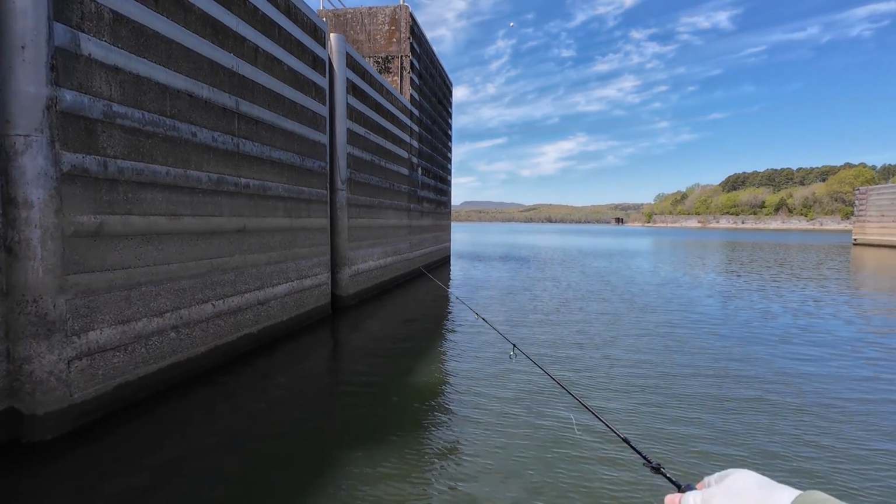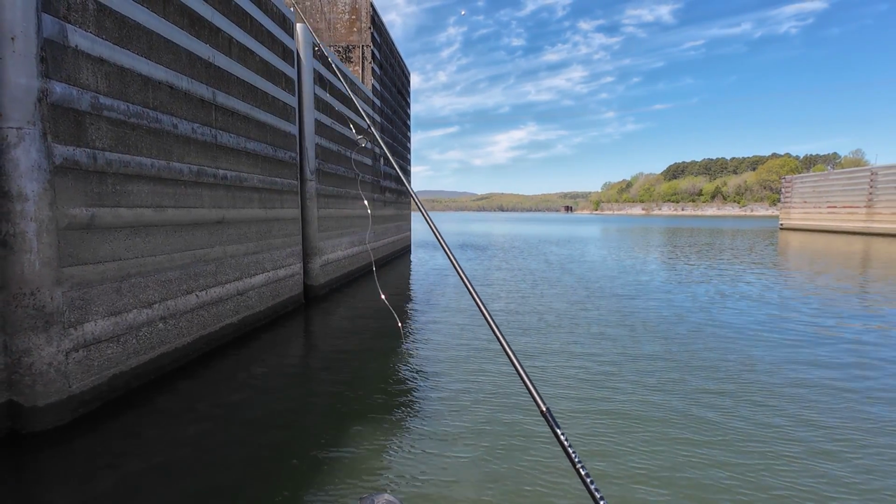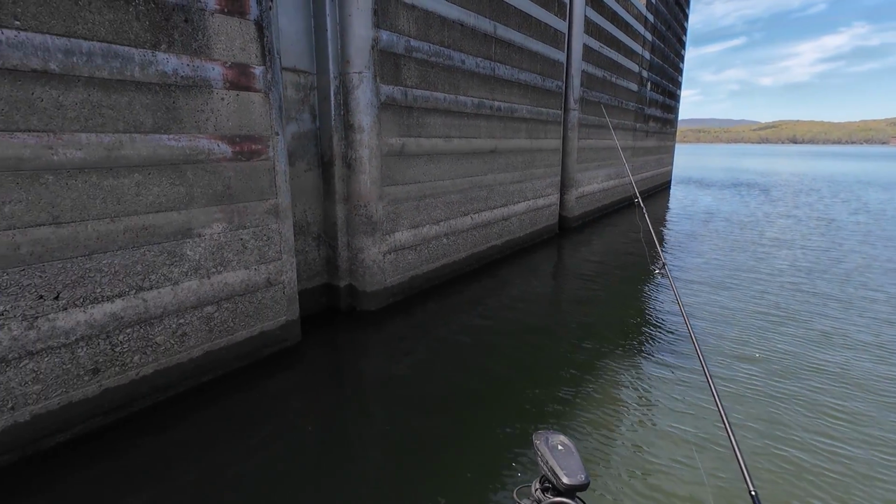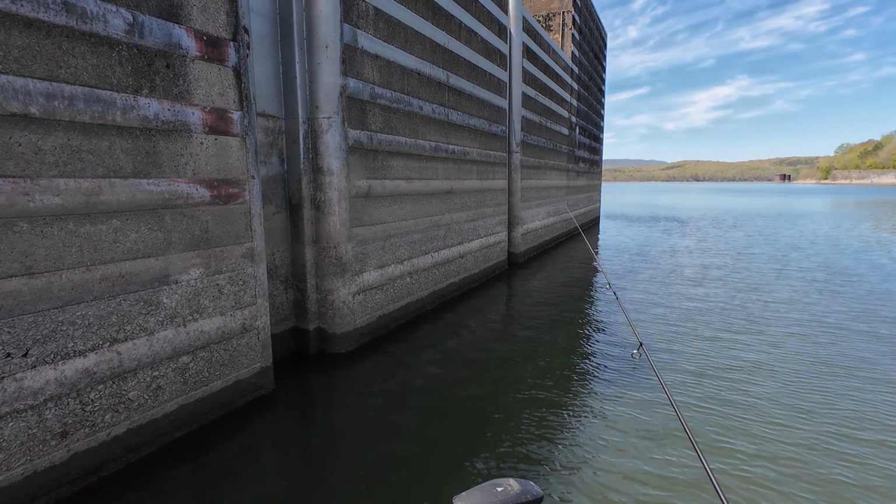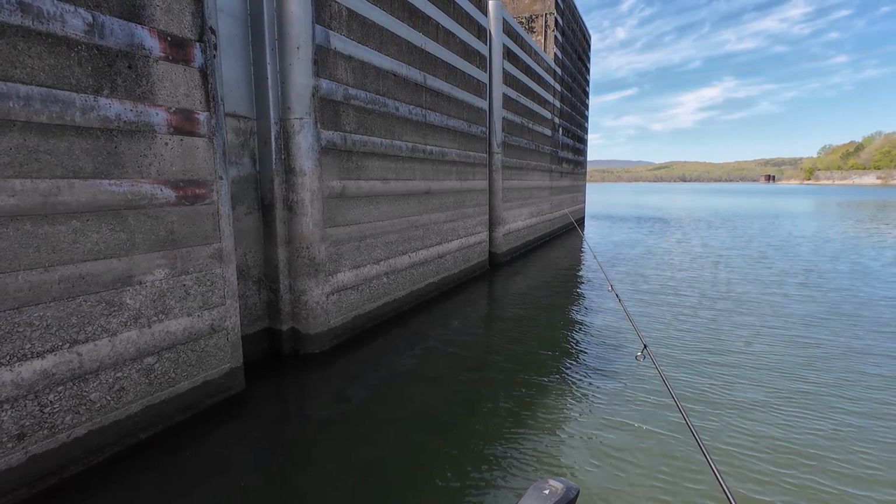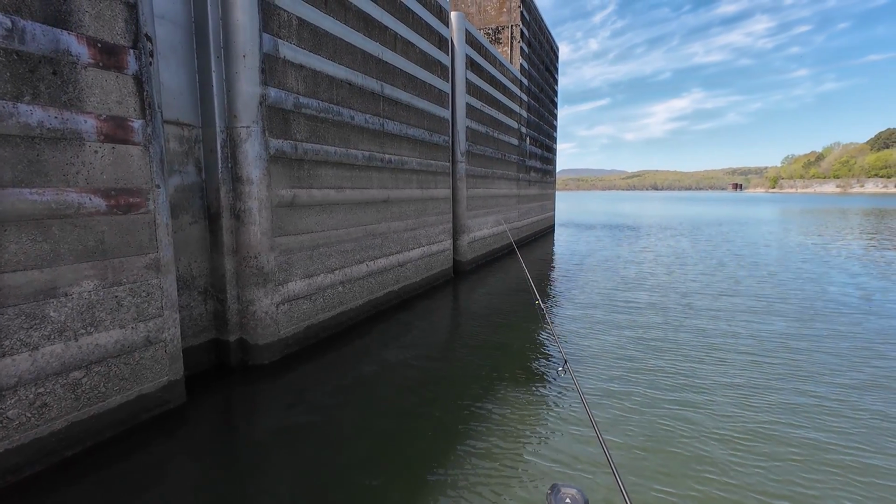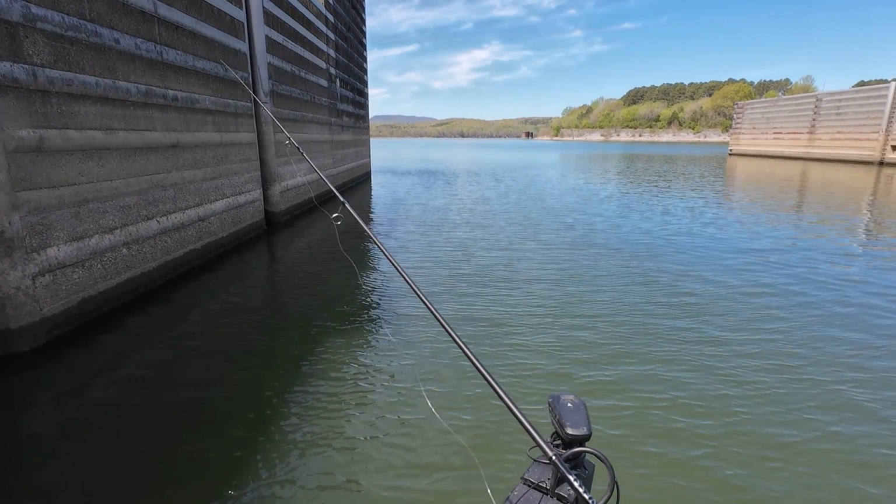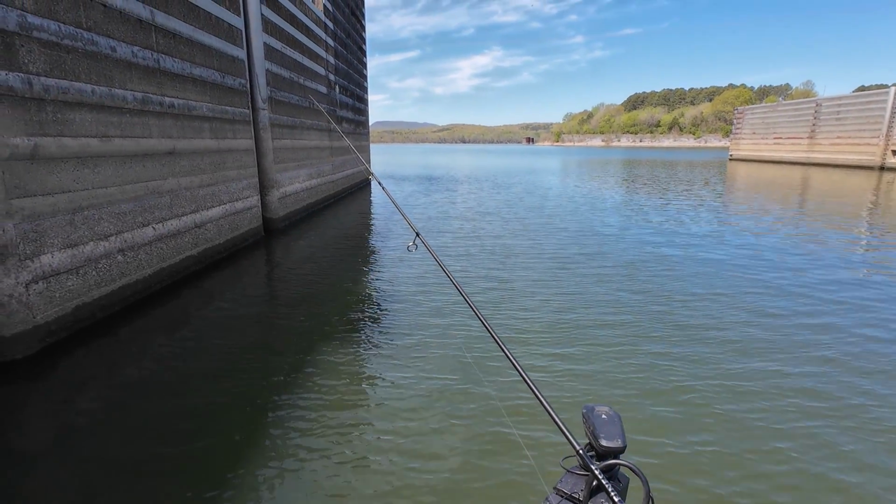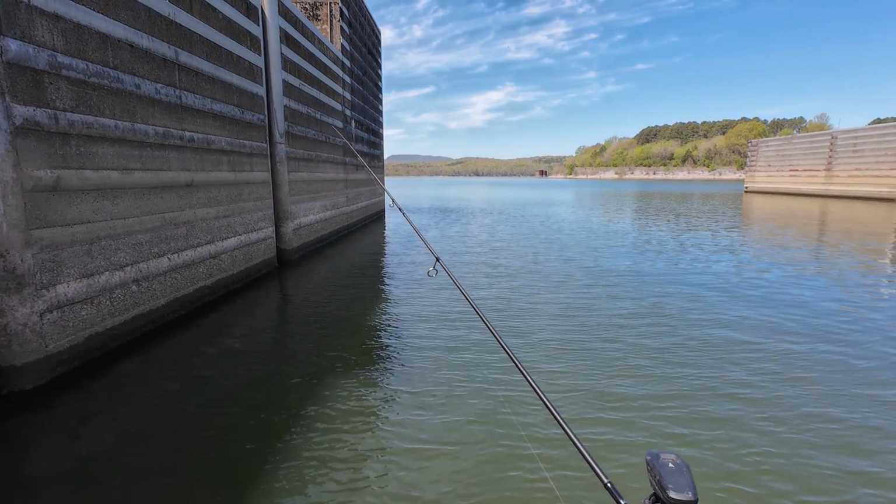I don't know, I kind of completely lost hope that I can catch a nice fish here. I already caught 15 fish here. Did I? I don't know. I caught enough to know that I'm not gonna catch a nice fish here. Maybe if I fish all day, but I lost hope.